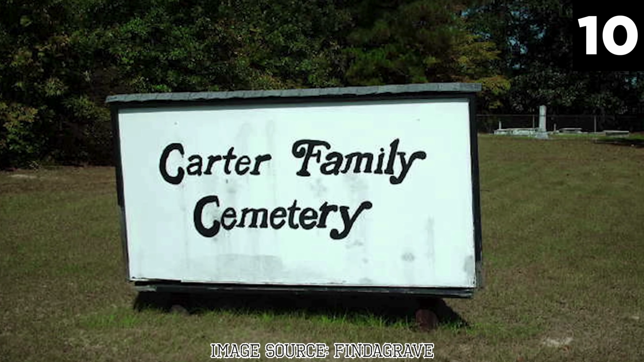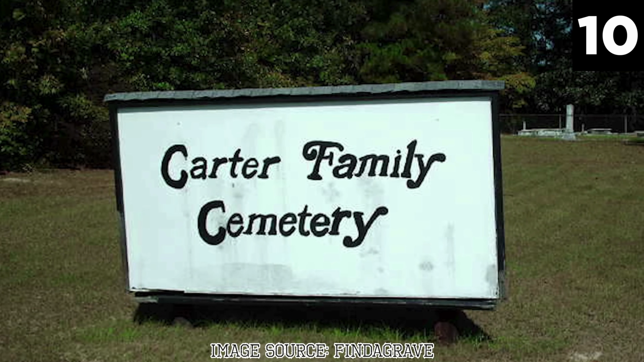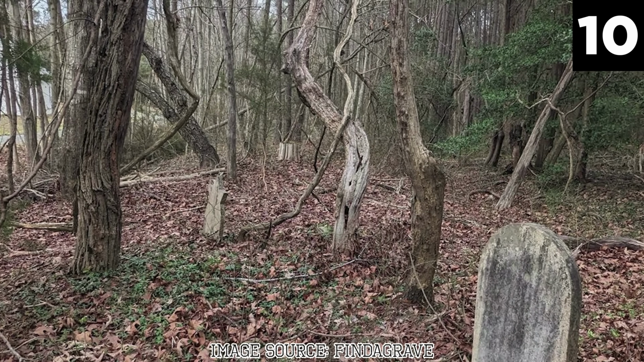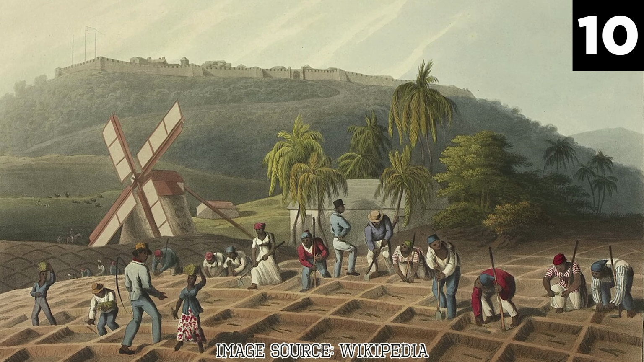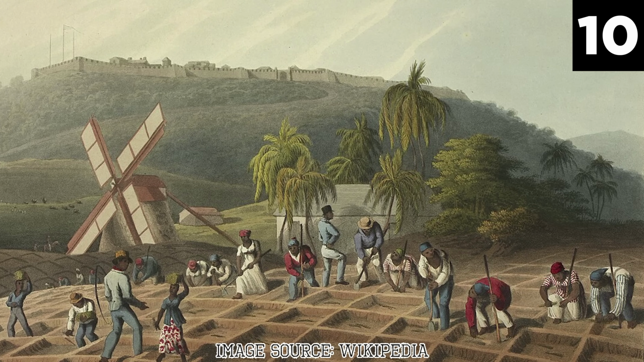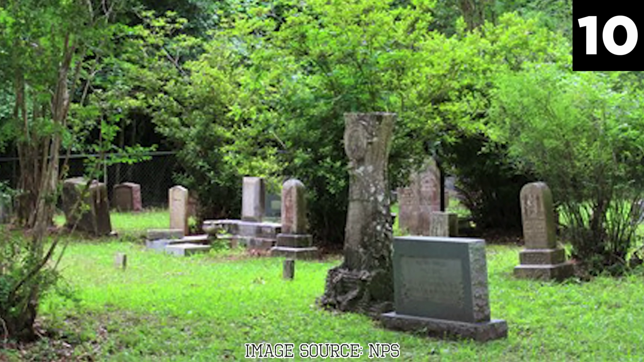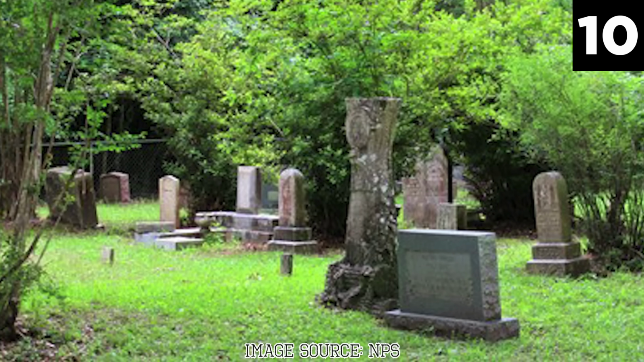The local history of the old Carter family cemetery, where the image was believed to have been captured, also contributed to the mystery. The old Carter family cemetery is deeply entwined with the history of local plantations in Jefferson County, Georgia. These plantations, which flourished in the 19th century, were integral to the region's economy, relying heavily on the labor of enslaved African people. The cemetery serves as a final resting place for many of these individuals who lived and worked on nearby plantations, enduring harsh conditions and significant suffering.